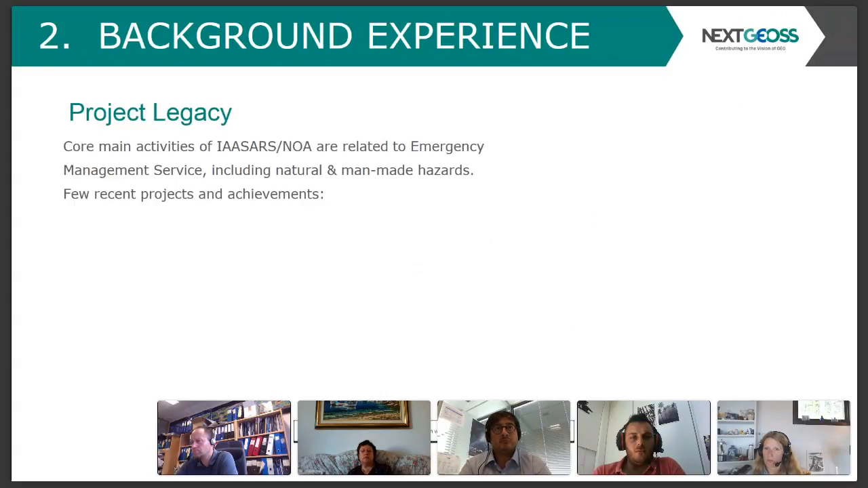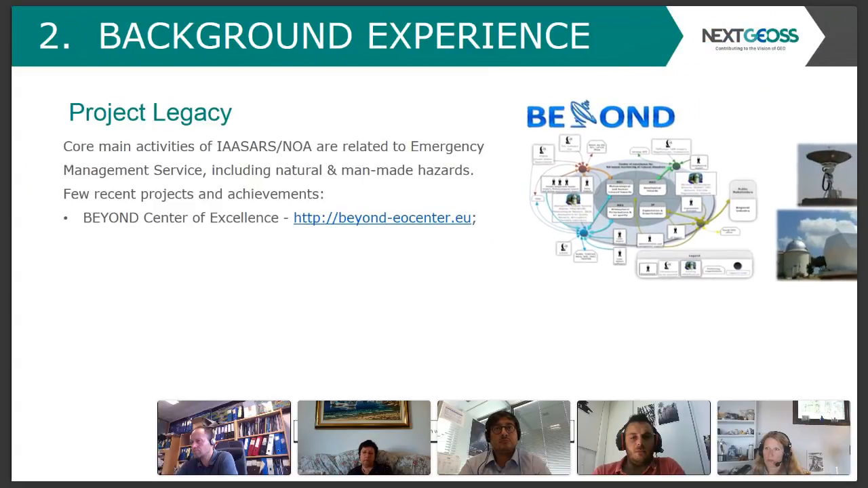Just some indicative projects that we have been engaged with: first, BEYOND, which is a center of excellence established here at the National Observatory of Athens, in the context of a capacity building fund we received from the European Commission. Its mission is to develop a set of services for Earth observation based monitoring of natural disasters, with a focus on the southeastern Mediterranean.